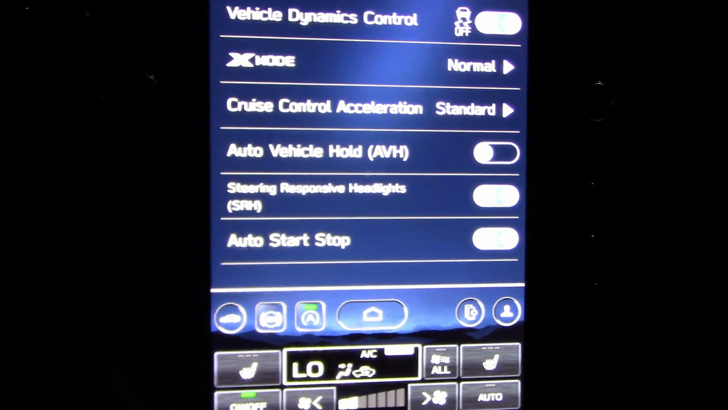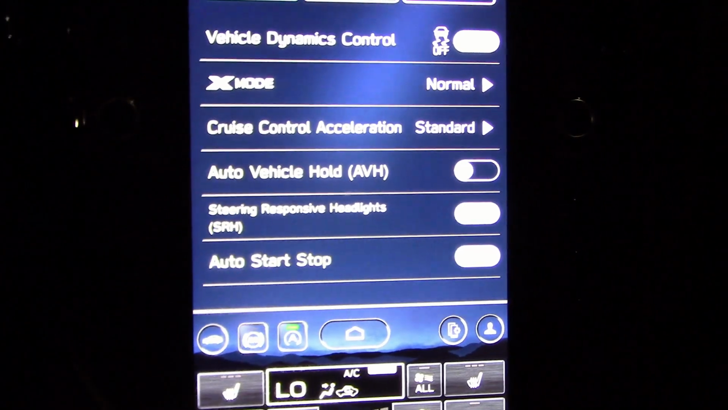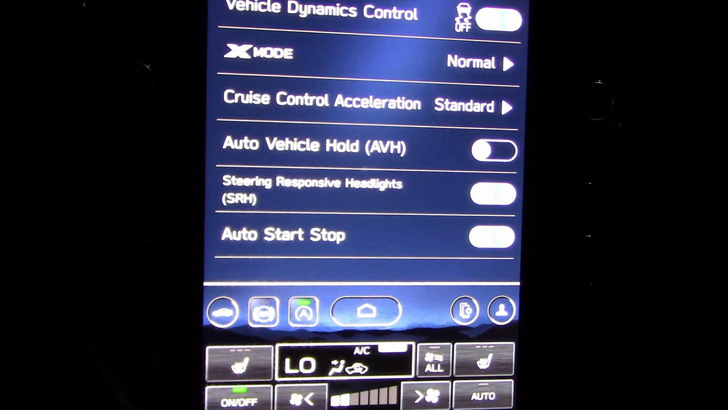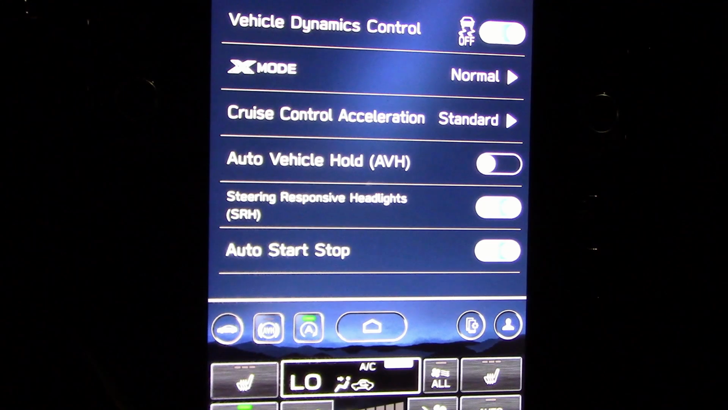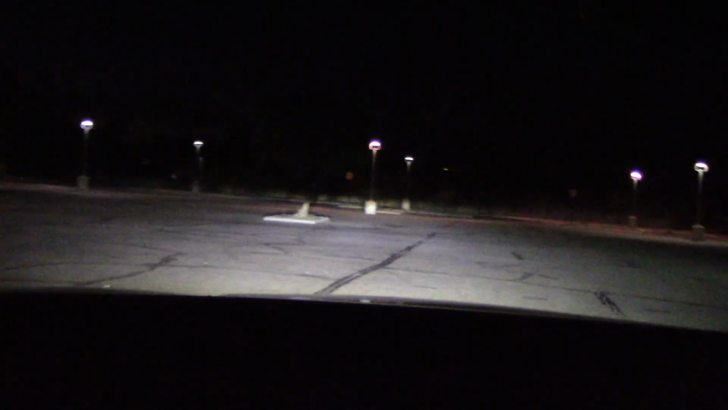If you own a Forester, you might want to get in the menus and find steering responsive headlights. They have to be turned on to operate. What that does, you turn the steering wheel to the left, the headlights move to the left. Turn the steering wheel to the right, headlights move to the right. Great for driving around corners or parking lots. And it works like this. Notice how the headlights are swiveling. Very nice feature. Like so.